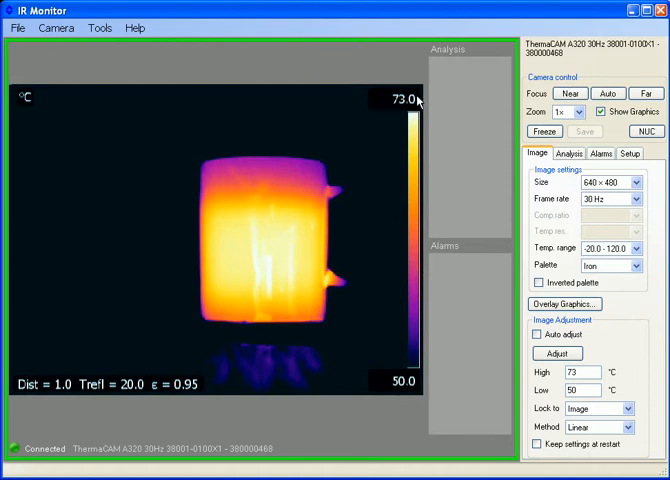This is kind of nice if I'm interested in the cup and not the background. I'm still getting values for the background, but I've chosen to use my color palette only on this specific temperature range, so it ignores everything outside of that range. For example, the handle of the mug is still there, obviously, and we're seeing it with the camera. It's just we're not displaying colors across it, so it disappears. What this does, again, is just help you get better enhancement on a smaller range of temperatures. If we go back to auto adjust, we'll see that it comes back.